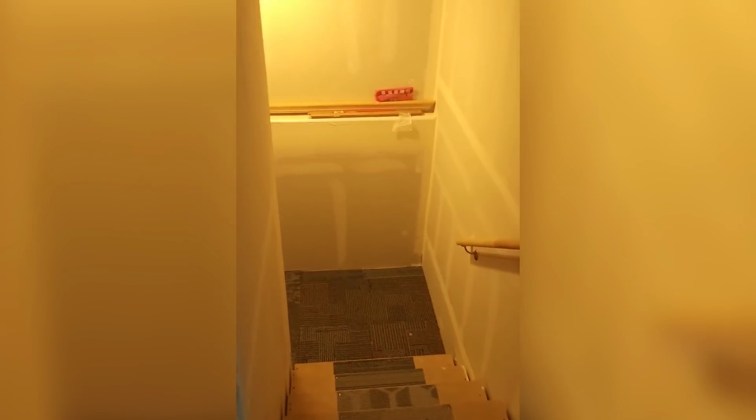The man then tries to communicate with the supposed ghost, asking it to stop. "Stop. Hey buddy, I got too much going on. You gotta cut it out." As he does, the basement light starts blinking on its own.